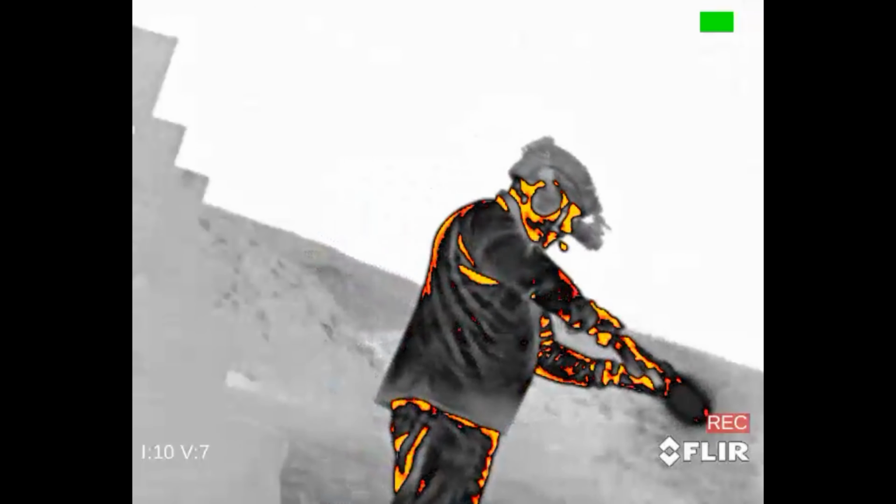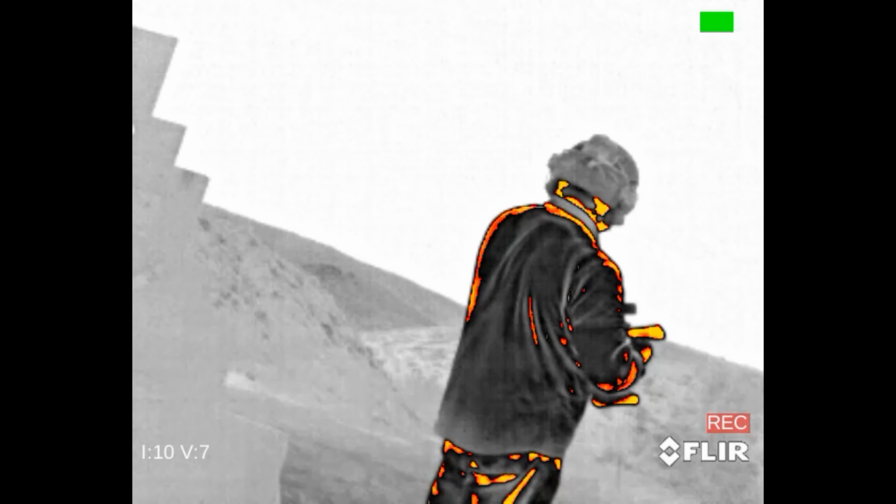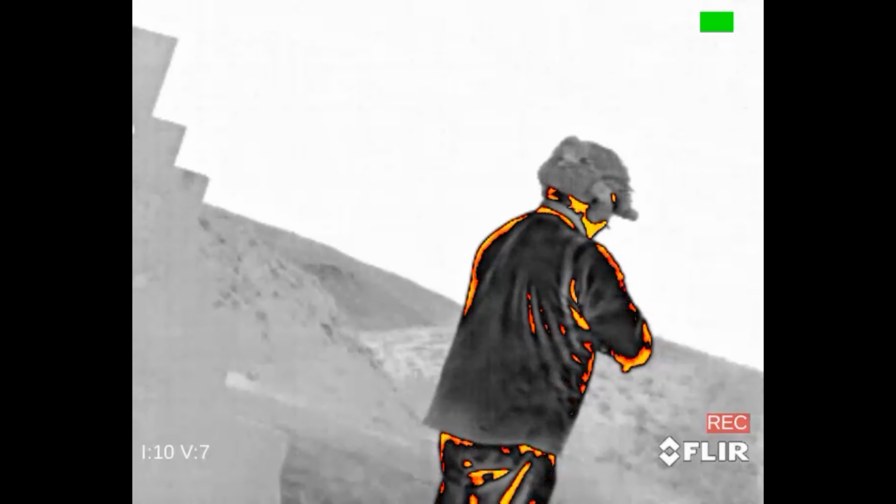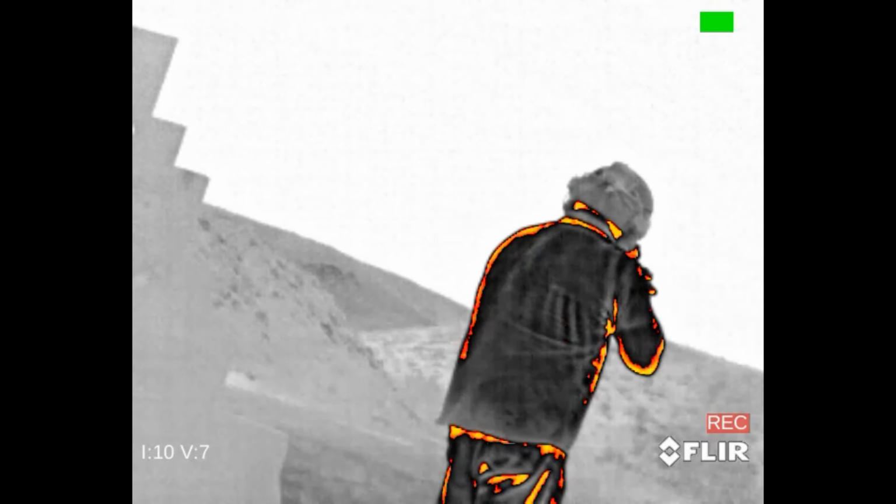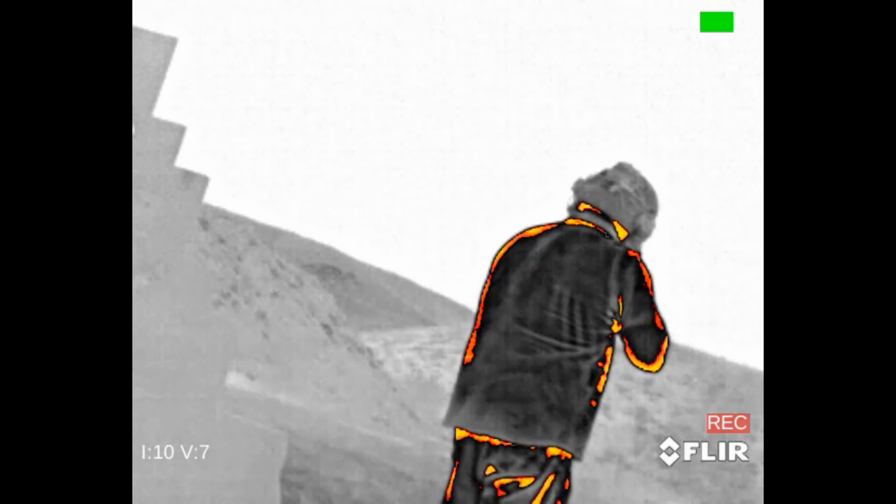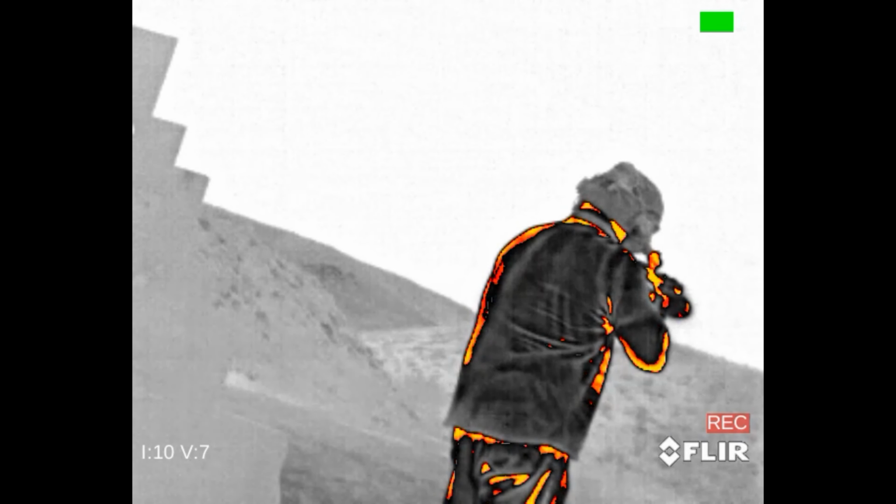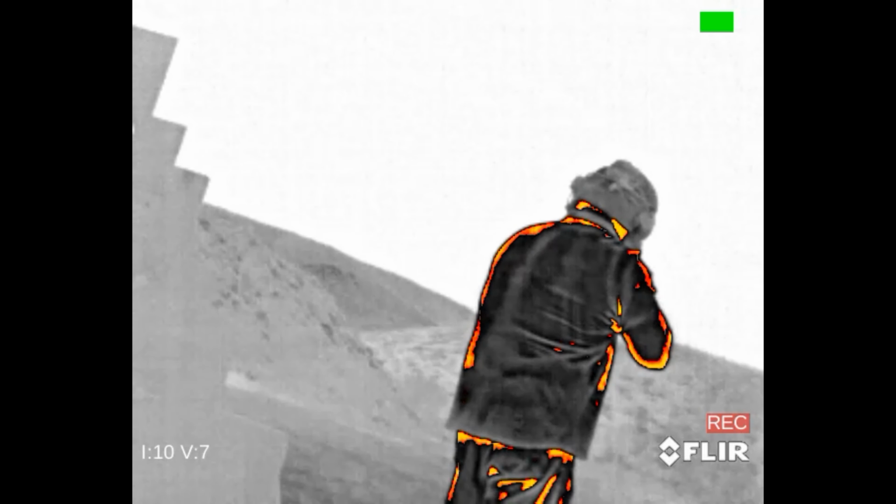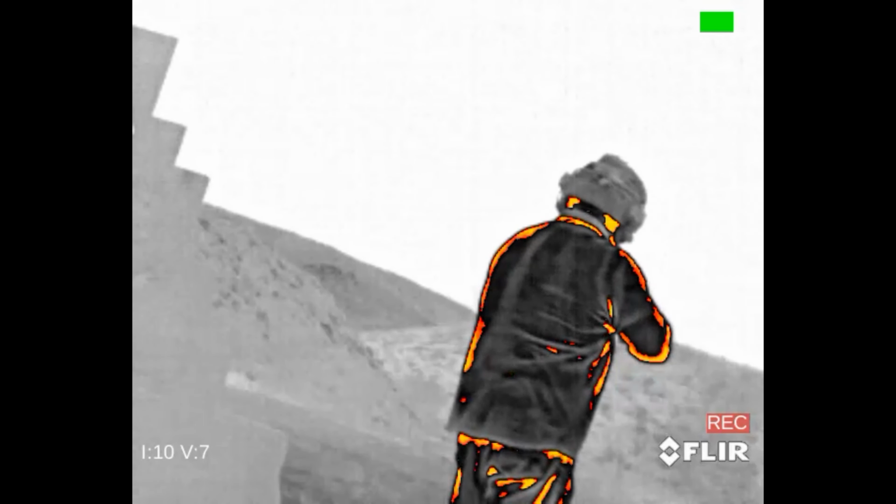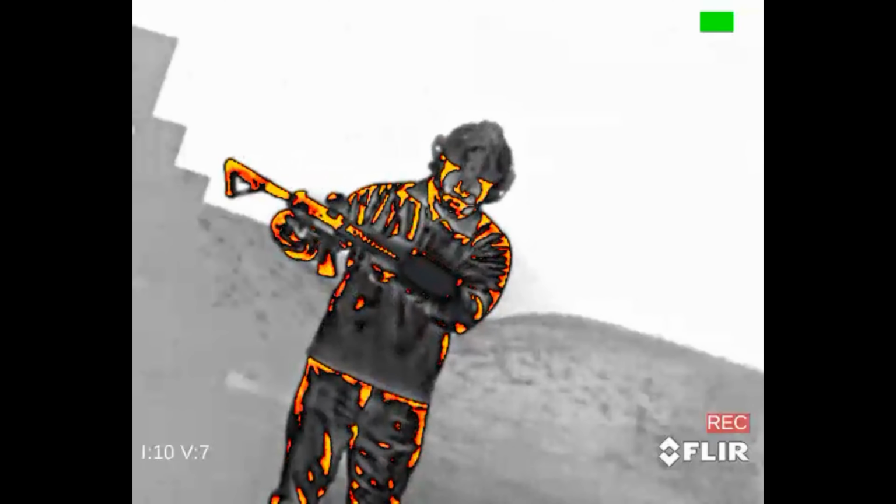And here, this is just kind of demonstrating the glow of my suppressor after 30 rounds through the suppressor. And again, you can tell here that my clothing has changed. So I'm not sure exactly where the FLIR focuses to determine what kind of temperature variation it's trying to show with the outdoor alert palette, especially seeing as how it displays the suppressor as a black hot rather than an orange hot.